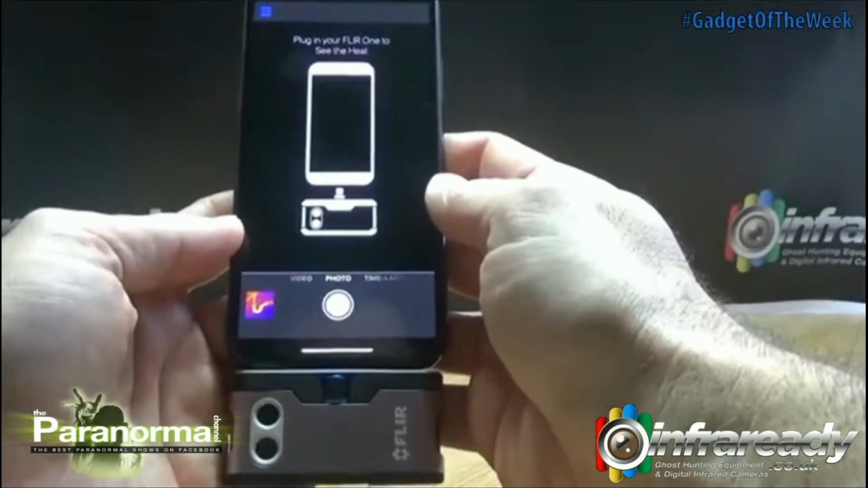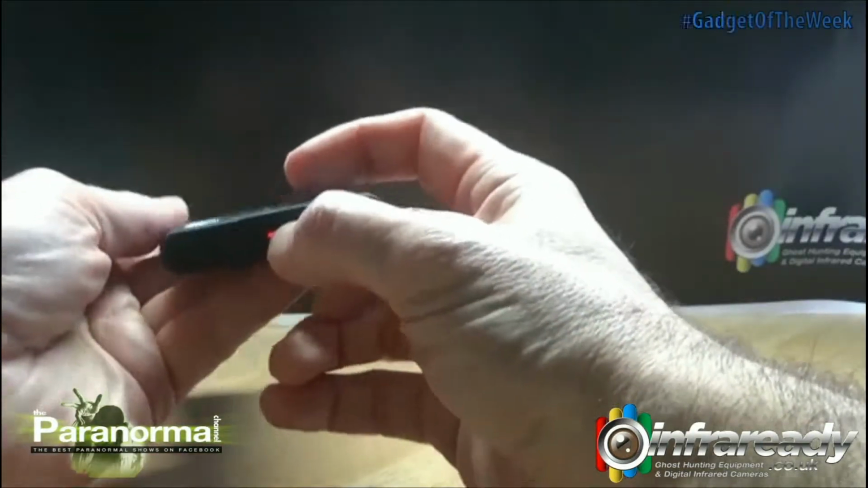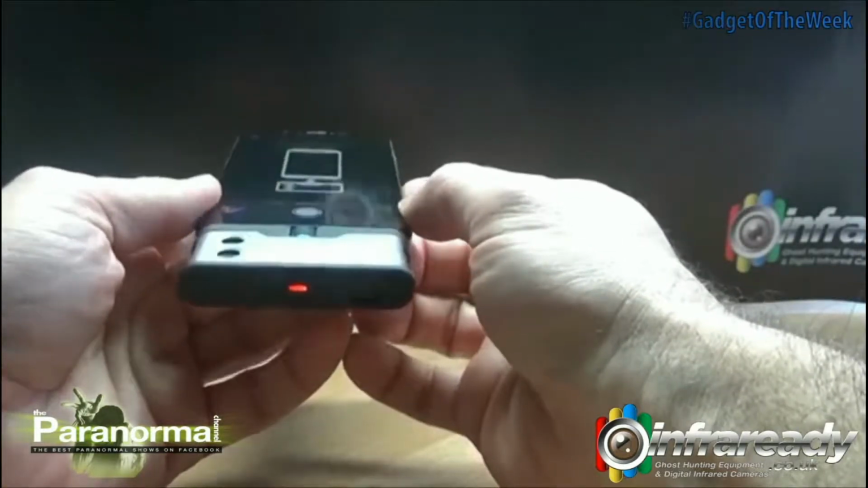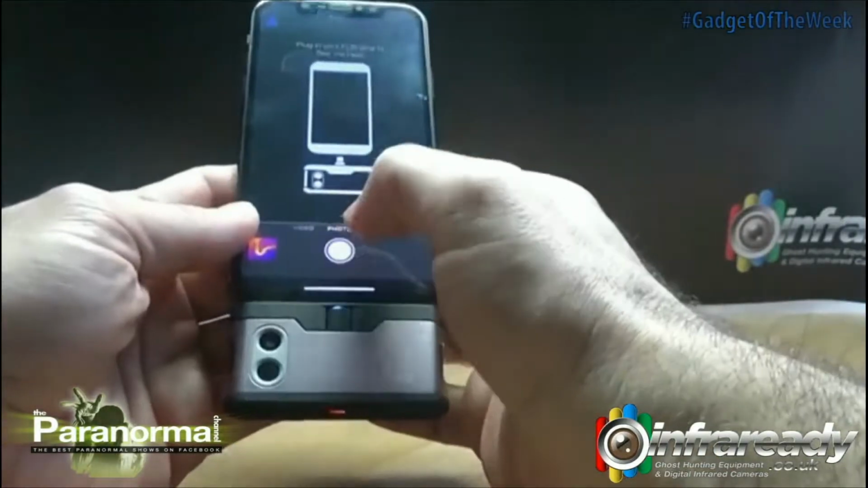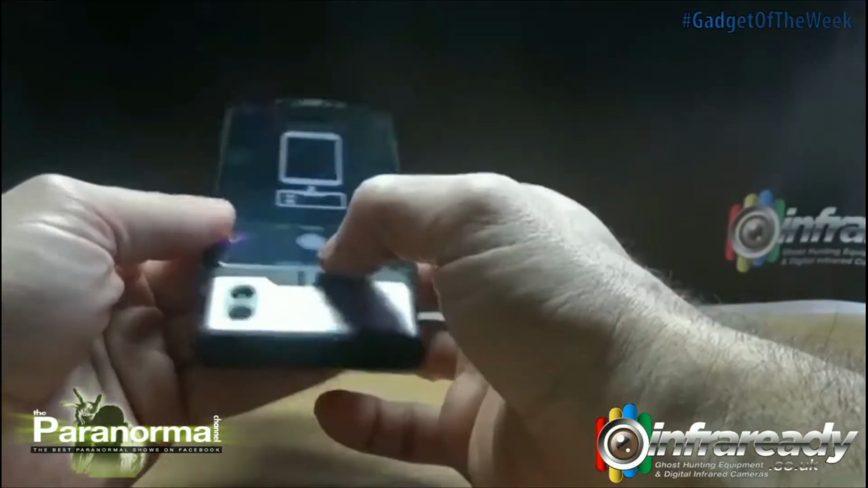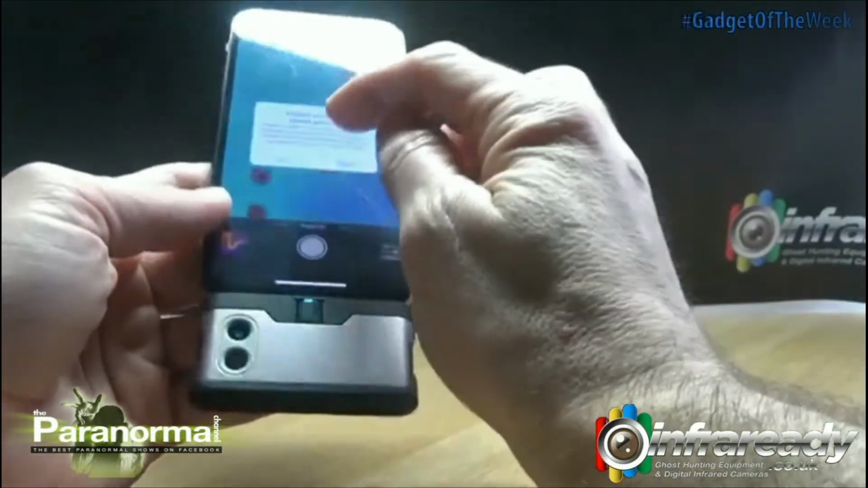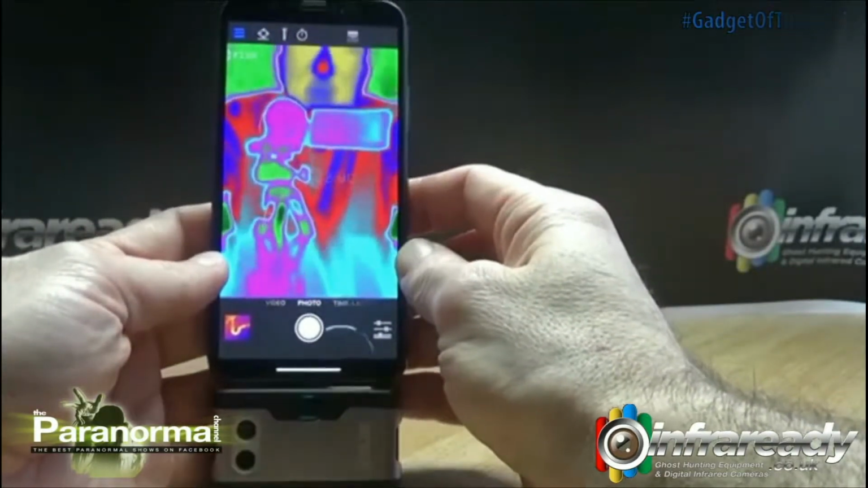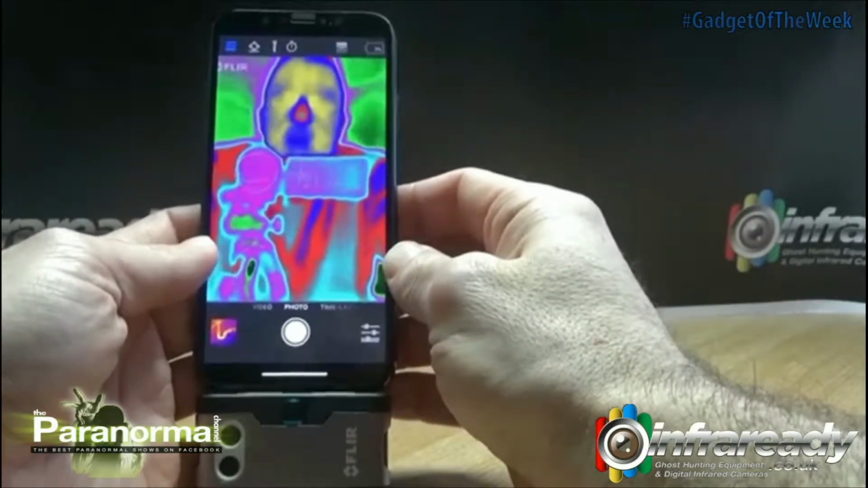So we've got the app preloaded. If I turn it on first, it would help. So turn it on and it'll initialize, and then hopefully we'll get a green light when it's connected. There we go. So you can see it's beginning to flash. Right, now we're looking at me and the camcorder that I'm recording on in thermal imaging.